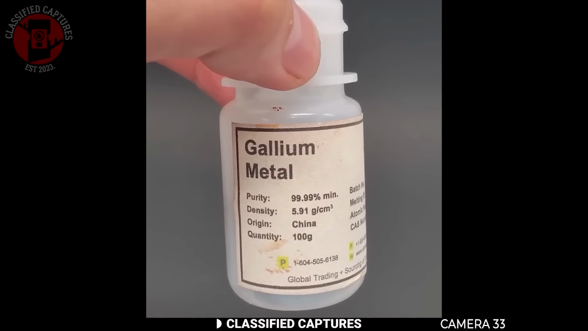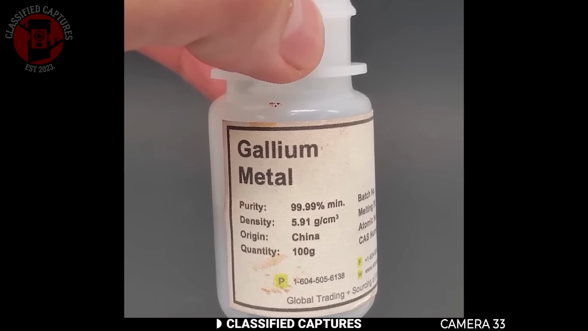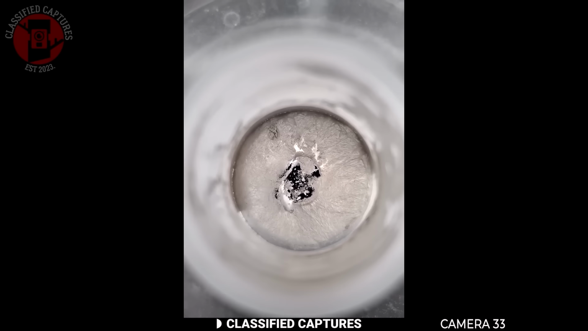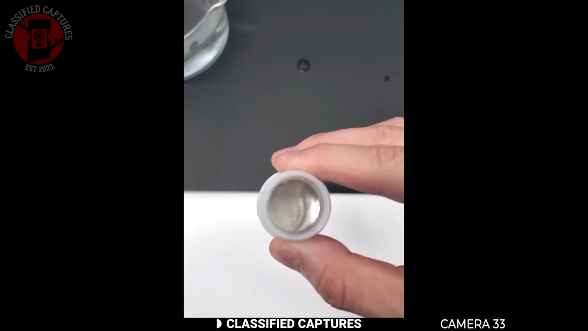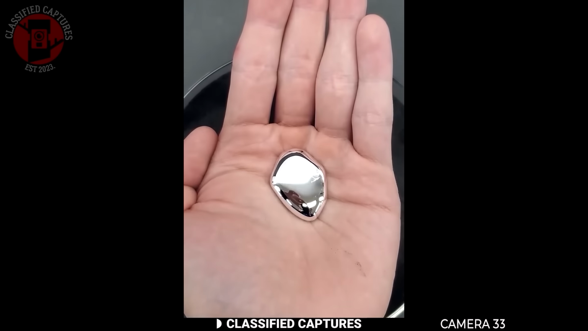Well, a commenter pointed out that the screws were actually made from something called gallium. I looked it up, and it turns out gallium is a silvery metal that has a very low melting point of around 29.76 Celsius, which is 85 degrees Fahrenheit. So that explains why the screws seem to melt so quickly just from the heat around them.